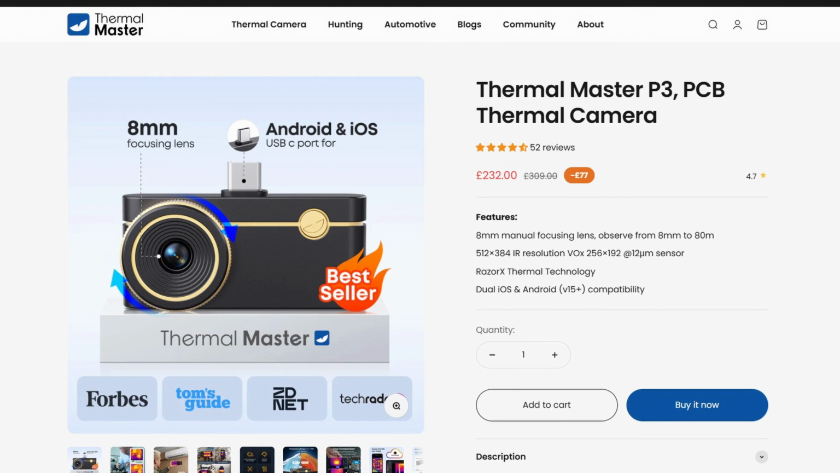Okay, so that is the P1. Now, as I've said several times, if you want something that is going to get you a lot more capability with regards to resolution, but also variable focus lens, you want to check out that P3. Review in the description, a fantastic camera. But if you're looking for an everyday thermal camera, the P1 is phenomenal value.